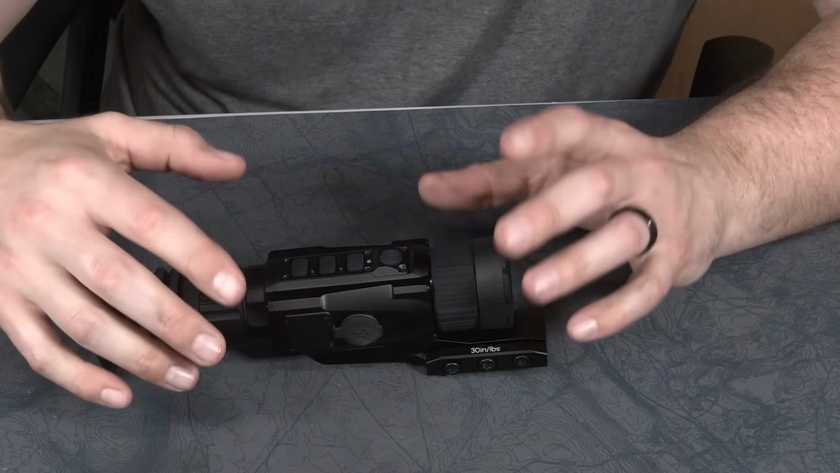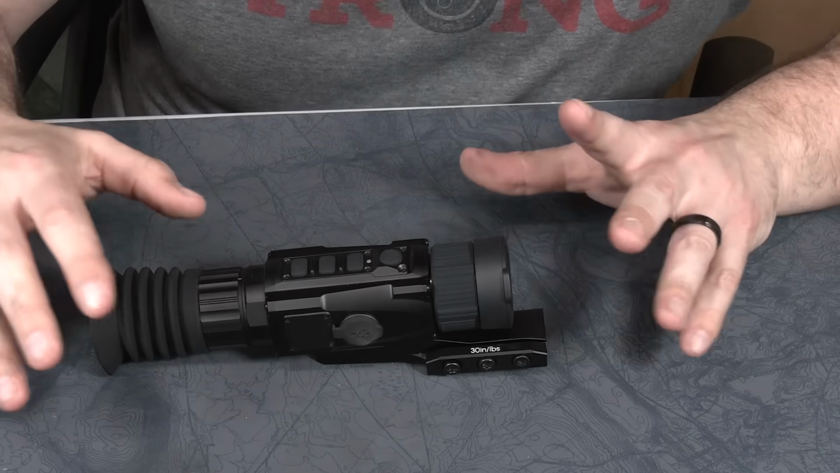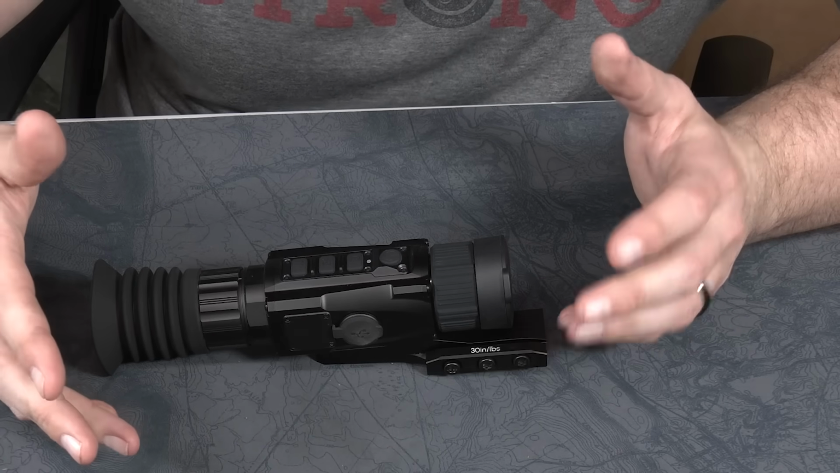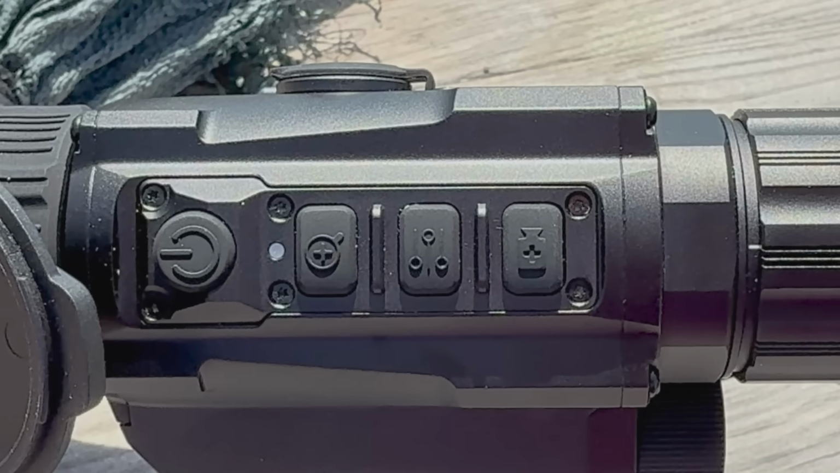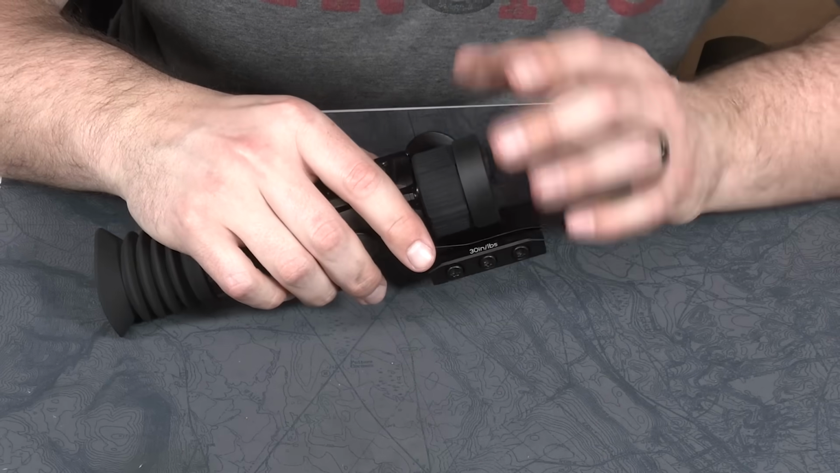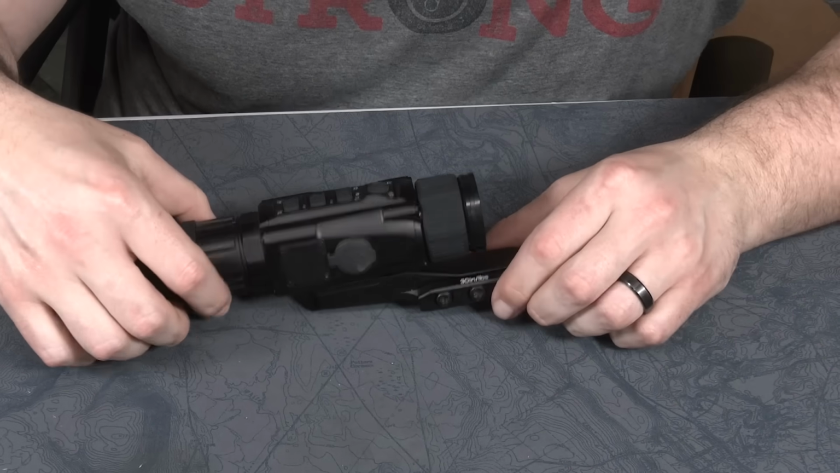So I guess what I would like to do to hop into it is it's very simplistic in its setup. There are only 4 buttons on the thing up here on top. And there's the on button, the zoom button, the menu button, and the record button. That's really it. It comes with a cap, and I find this cap to be slightly annoying, so we'll take it off for the rest of this.